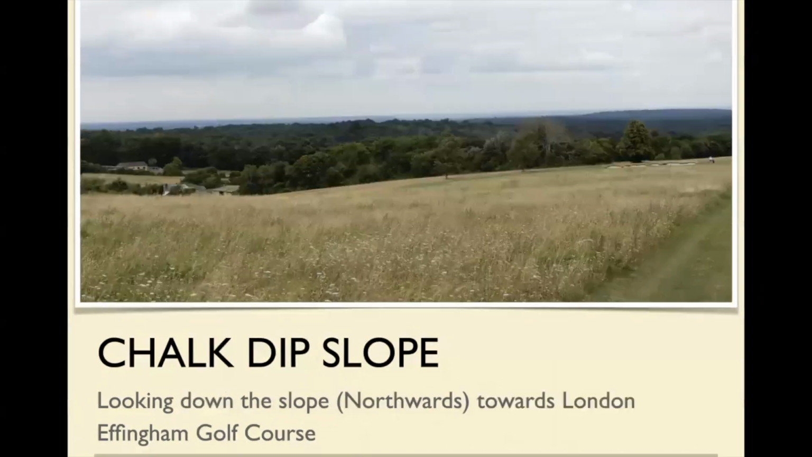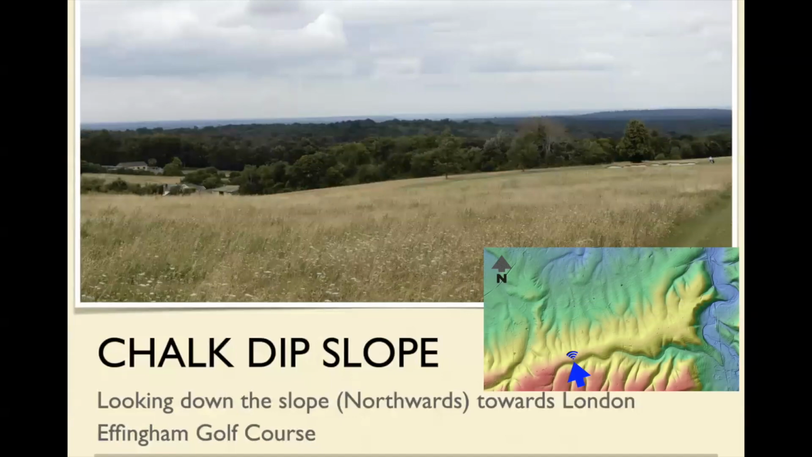And if you look the other way, you can see right the way across the London Basin. This is the London Basin out here. So essentially, most of what you can see there is London clay.